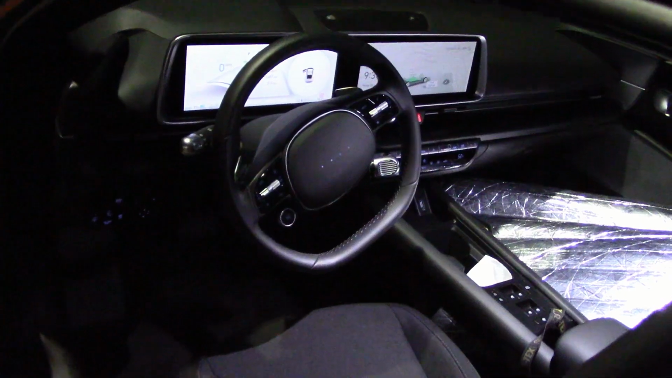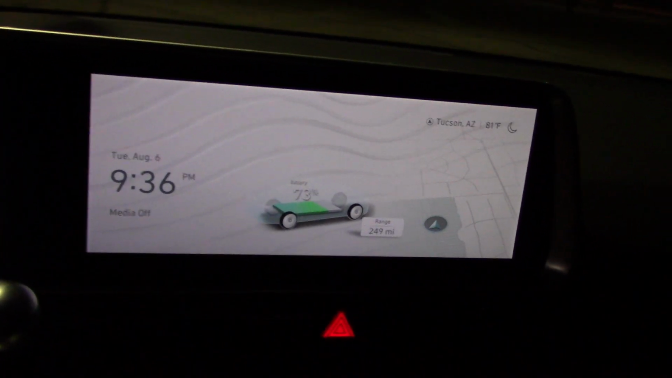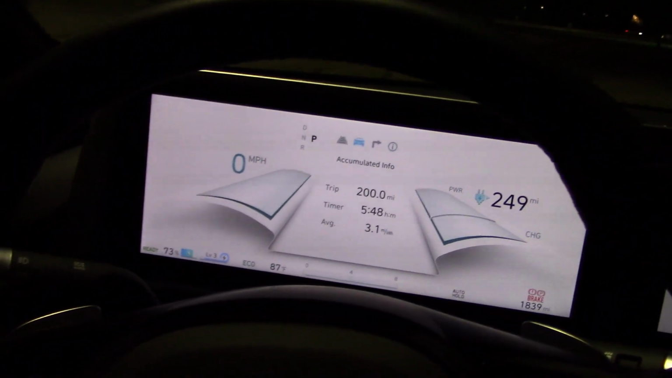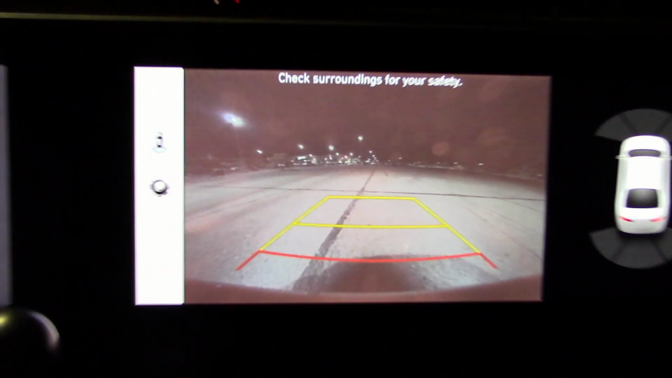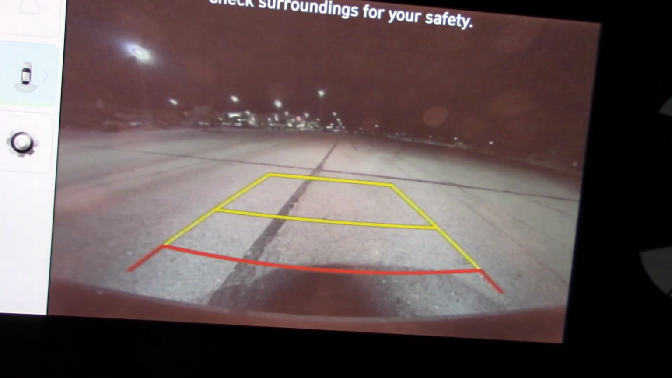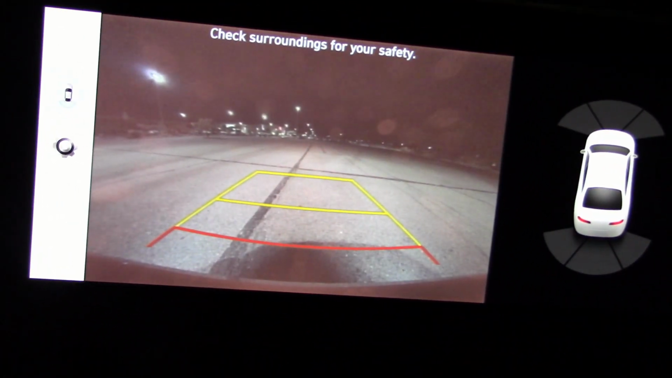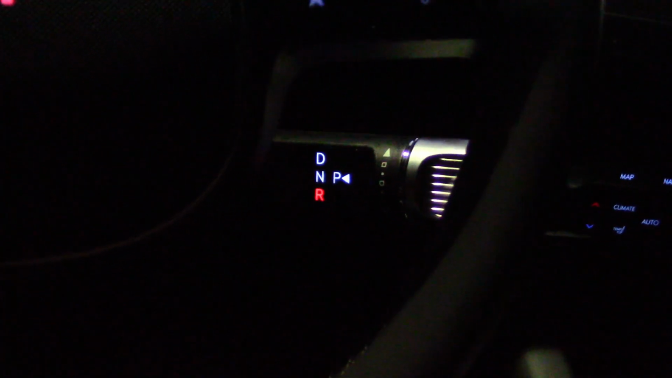Now let's take a look inside. Got some nice wide screens, info screen, gauge cluster screen. Here's the camera system. I see it's a little dirty from the rain we just had, so not as clear as it normally would be. And down here is the shifter for the transmission. A stick on the column that works very, very well.